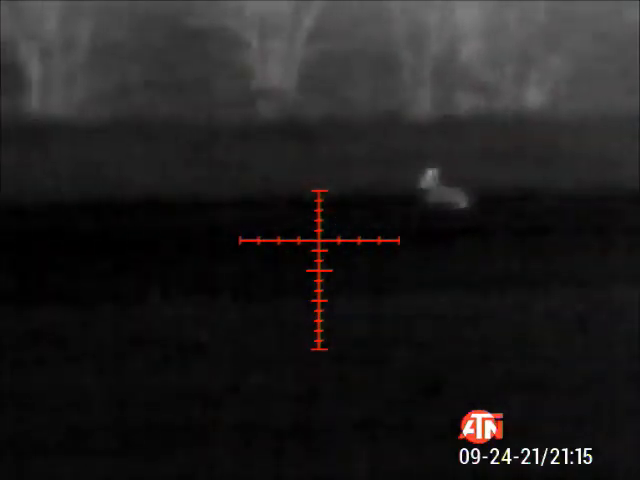Not running. Mine's still moving. No, mine's like down, but... Mine, did you see it? Yeah. Jump up and spin. Or jump up anyway. Hold on, mine's still moving.